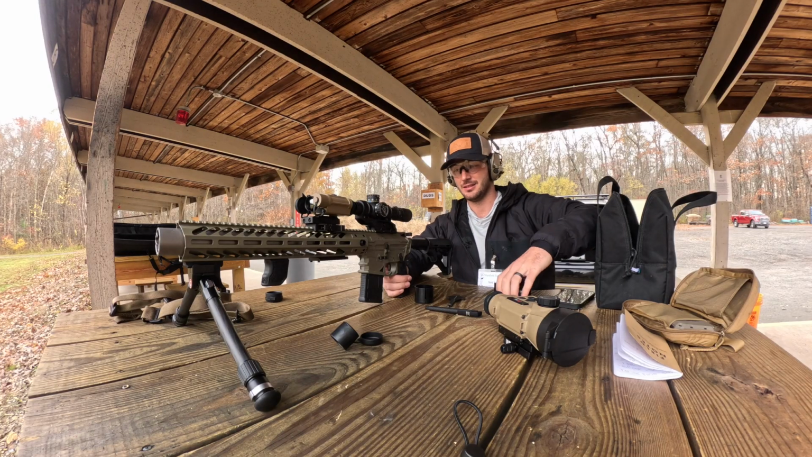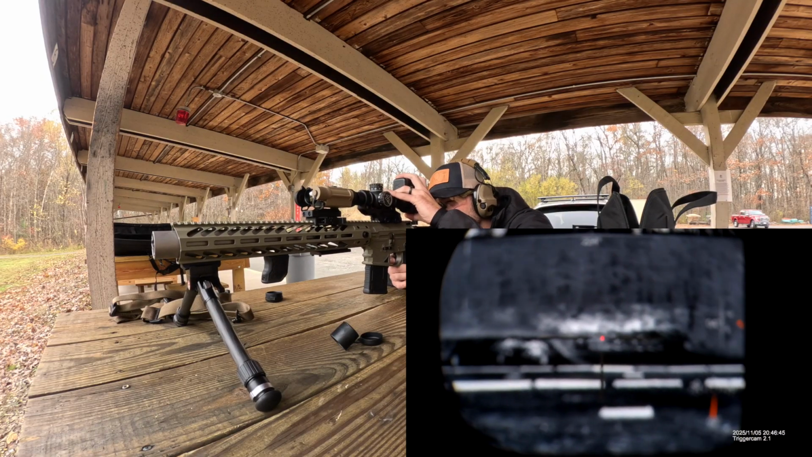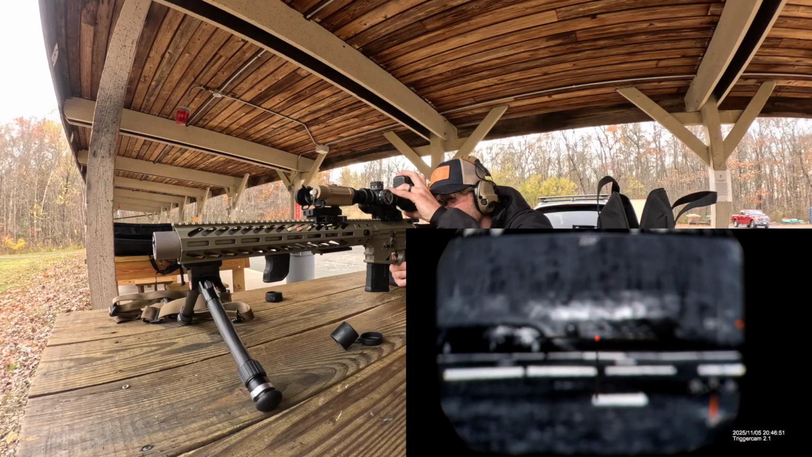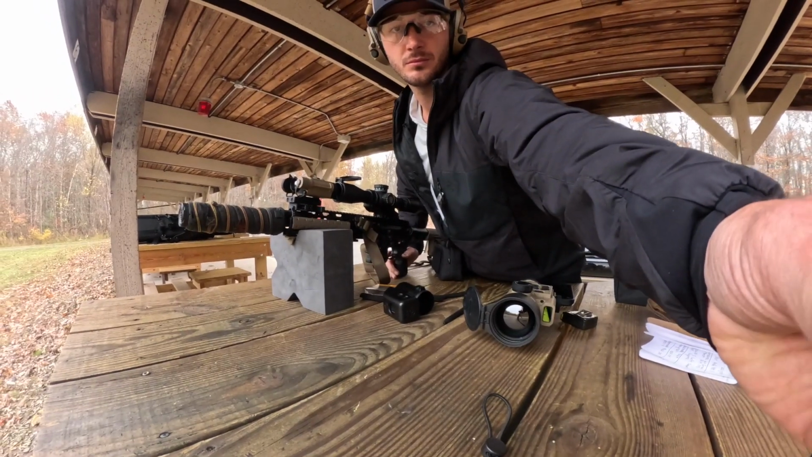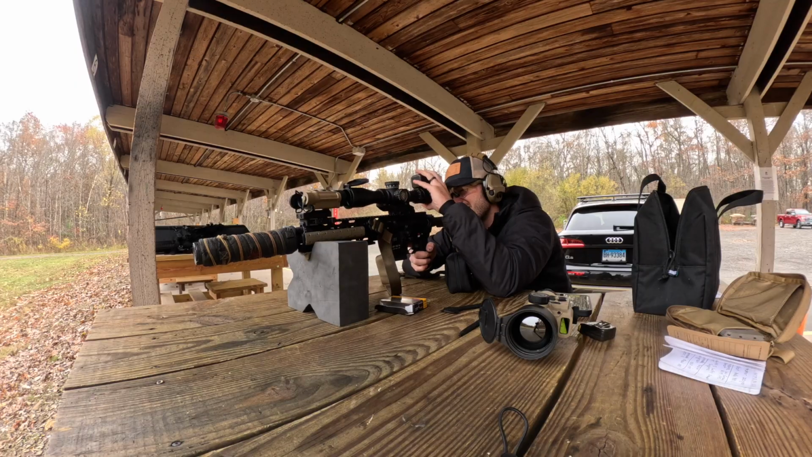Nice. That's 200 yards. That's pretty good. Alright. So here's the RH25.